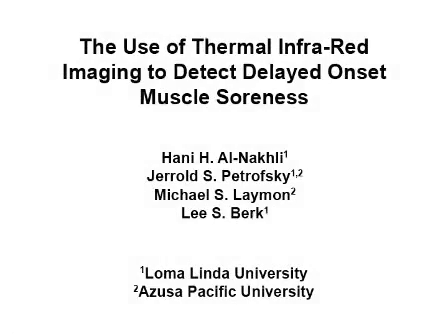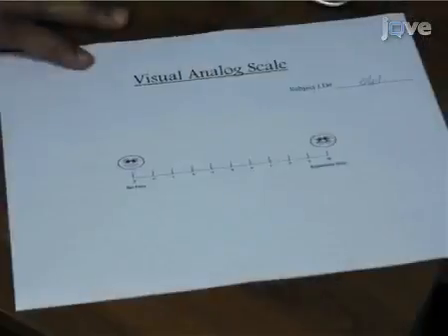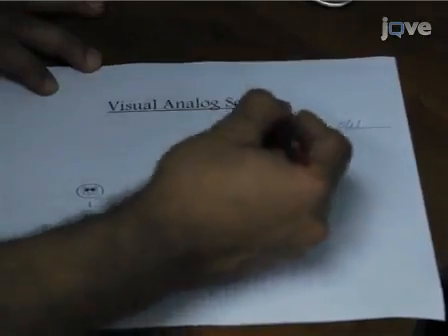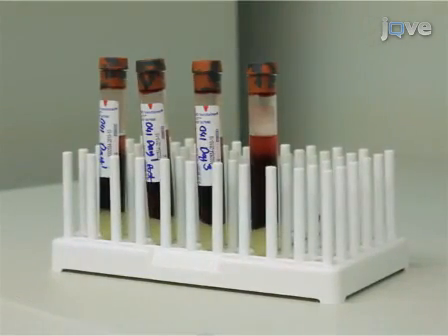The overall goal of this procedure is to identify and measure delayed onset muscle soreness, or DOMS, in its initial stages using a thermal infrared camera. The first step is to take baseline images of both arms. Pain measurements are done using a visual analog scale, and blood is drawn to measure serum myoglobin.